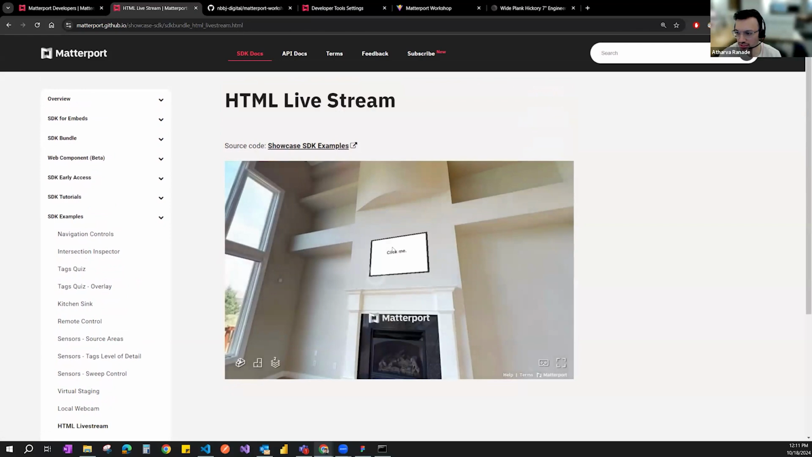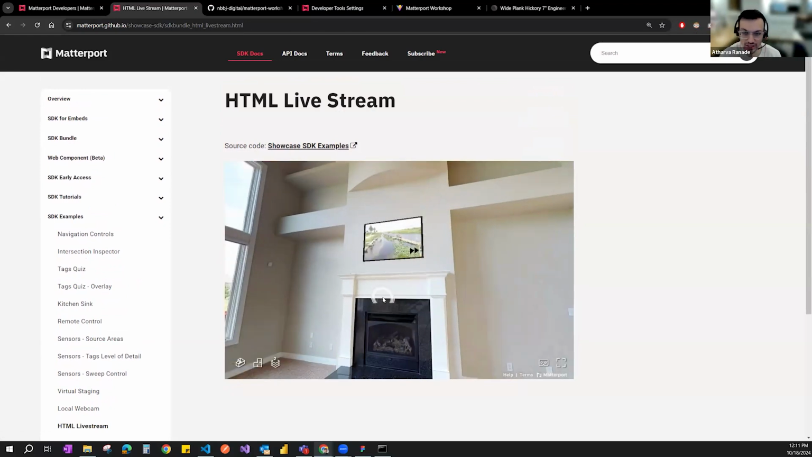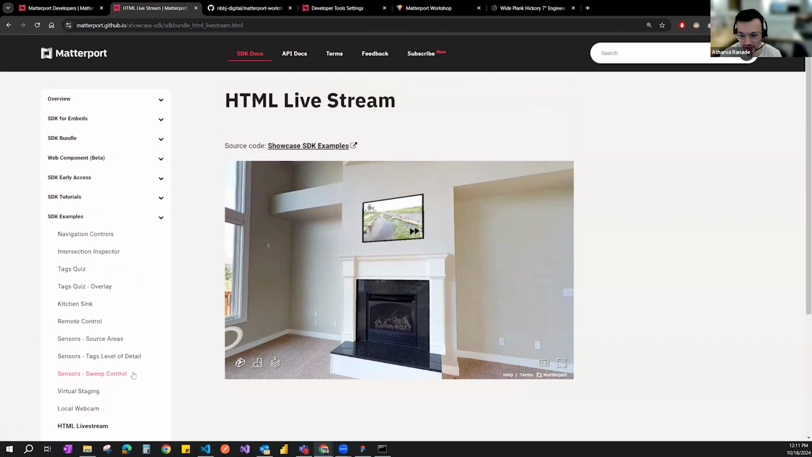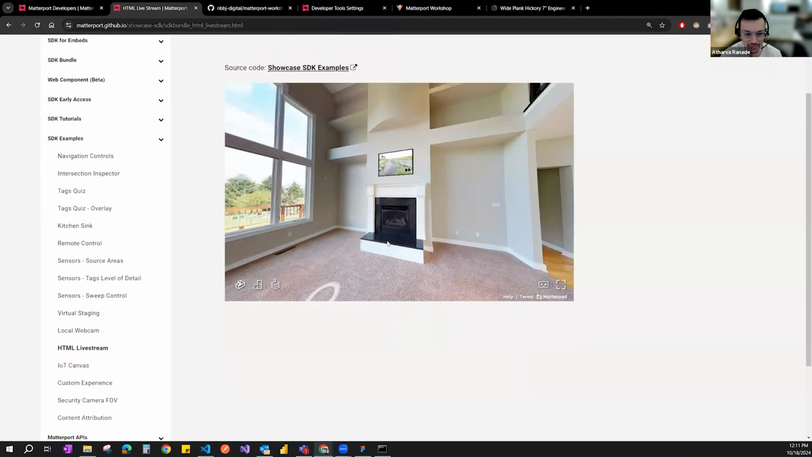There's also an HTML live stream, so you could have a video that is embedded. You don't have to have a Mattertag that has the video. You could have the tag directly embedded as an object in this. You could have a live stream happening in that.